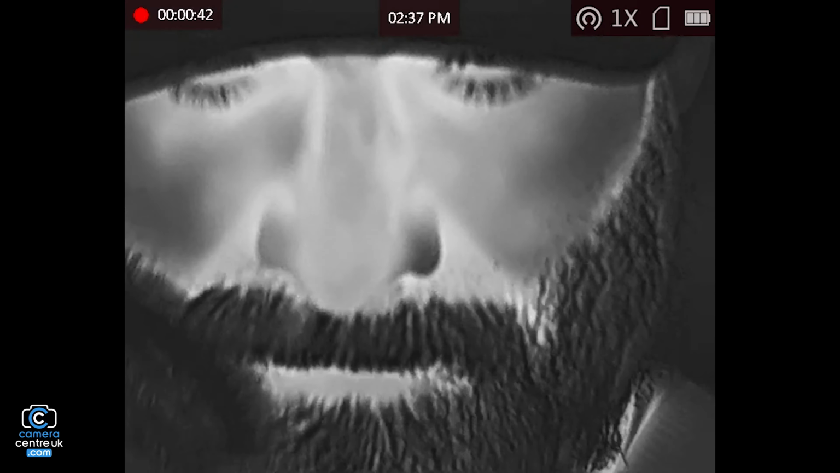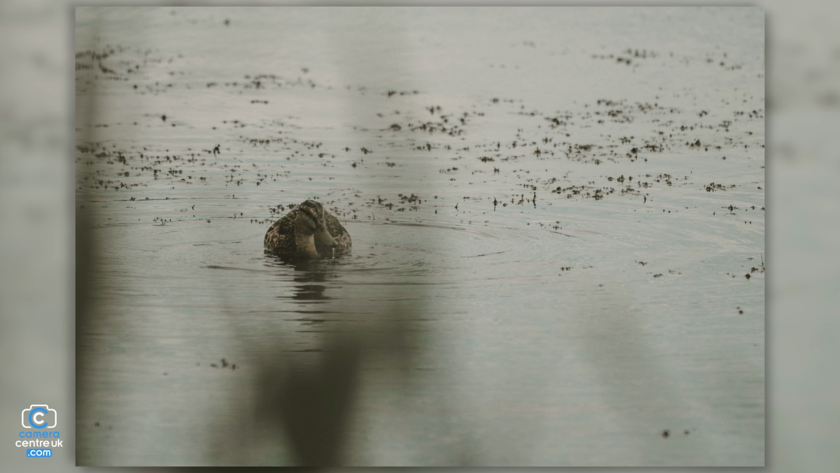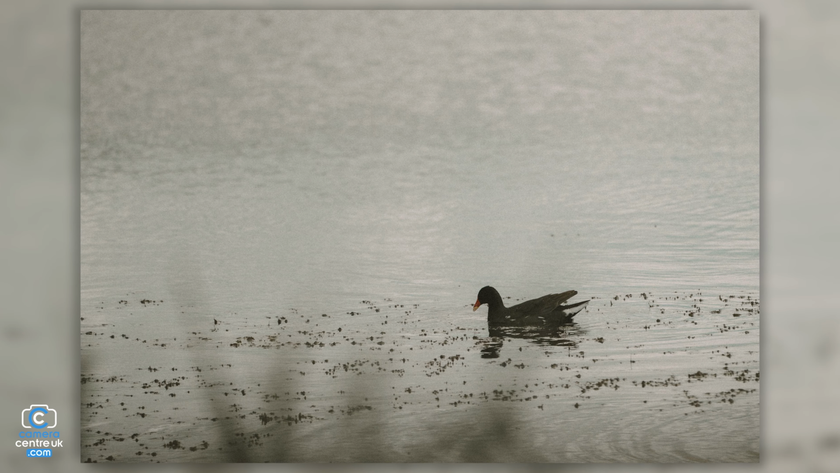This is cool. We've just walked down from the bird hide, now just heading back towards the car park, but we decided to stop right here as well to hopefully get some photos of the ducks over here. The bird hide was good. It allowed us to see a lot of things a little bit more clearly, but of course the birds are a little bit closer here.